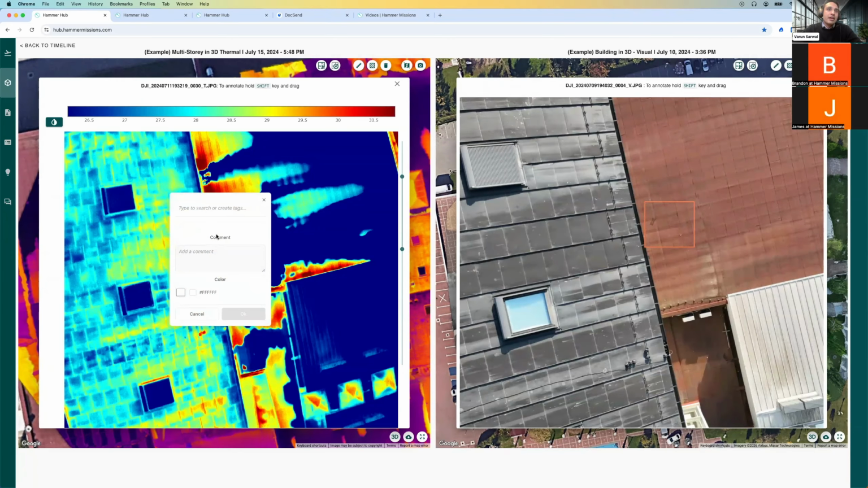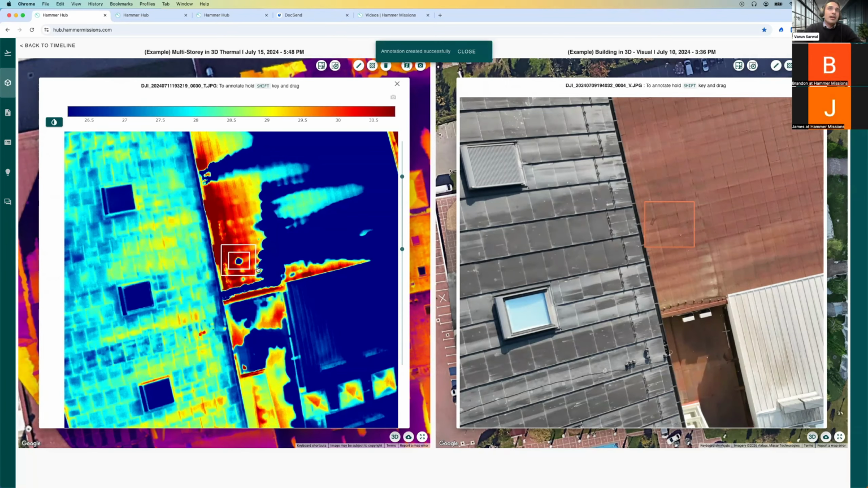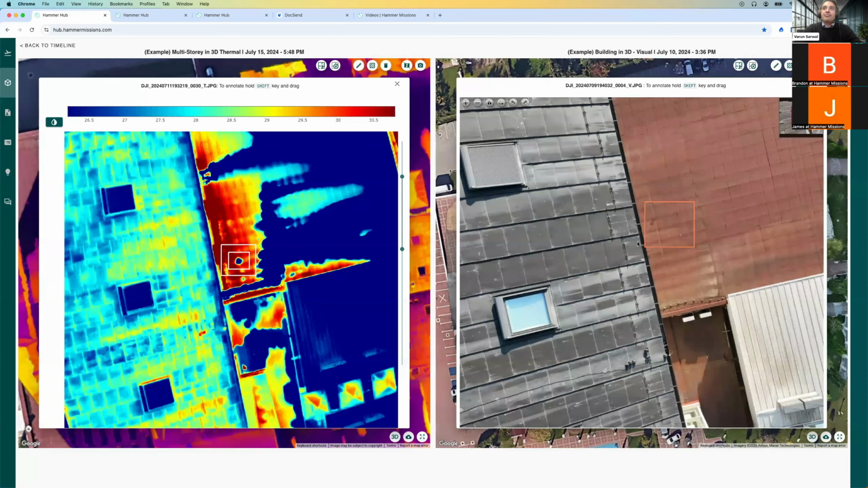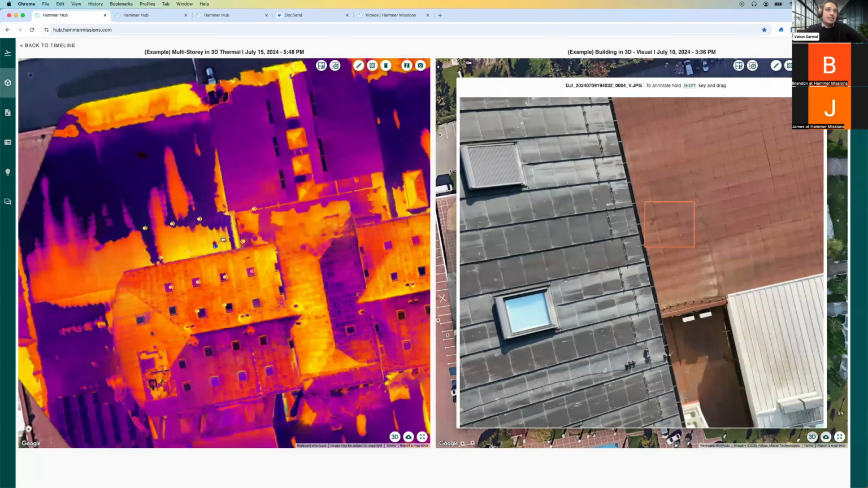If I want to tag it as a cold patch, I just give it a tag, and that gets stored on the platform. I can also give it a tag on the right-hand side on the visual image as well. Those tags are then stored in the software, and you can carry on conducting the assessments.